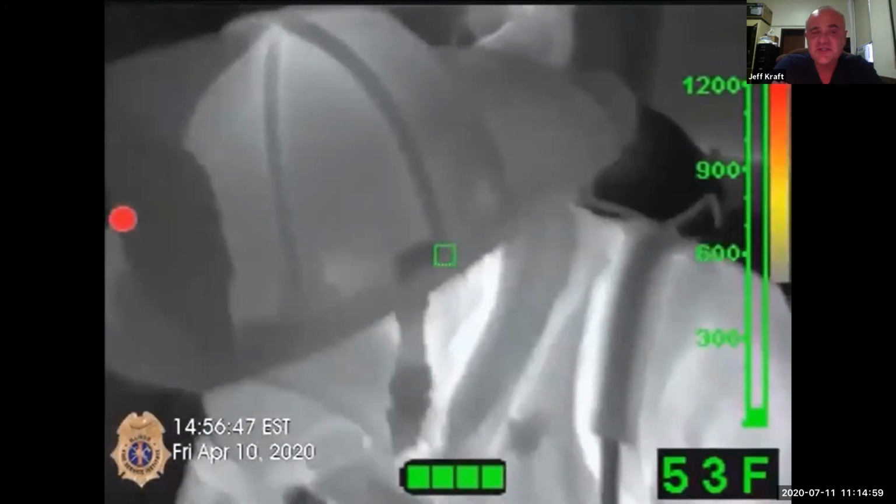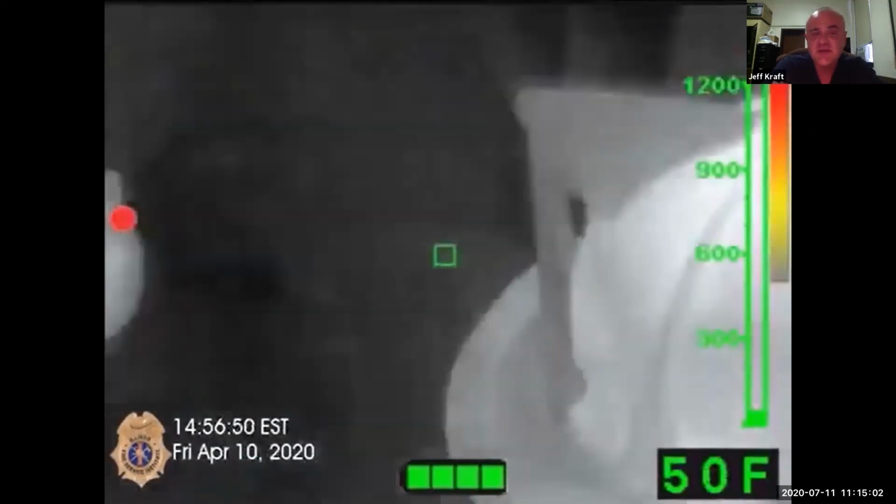We have a safety person in the room. You can see he's being picked up by the camera.